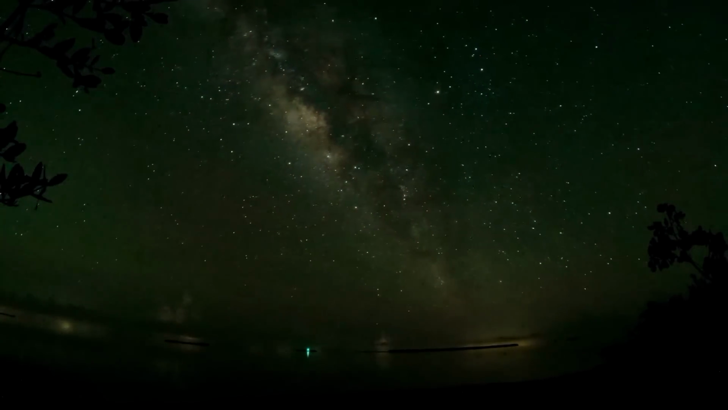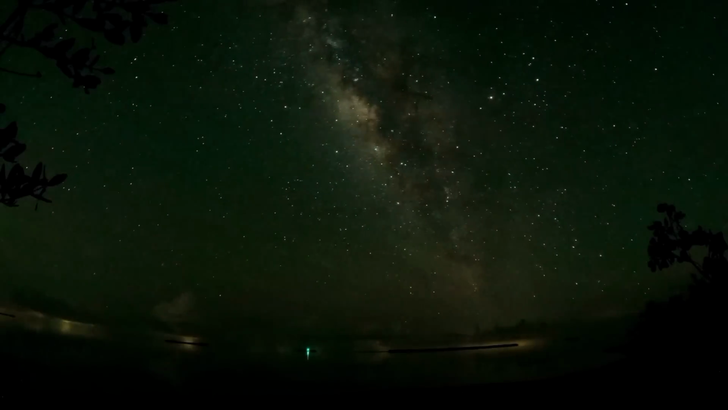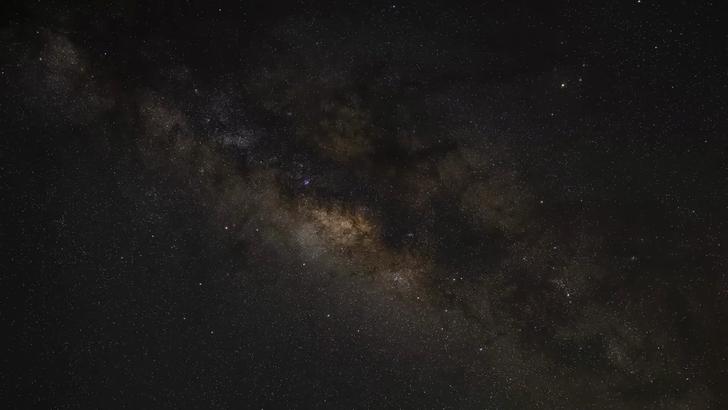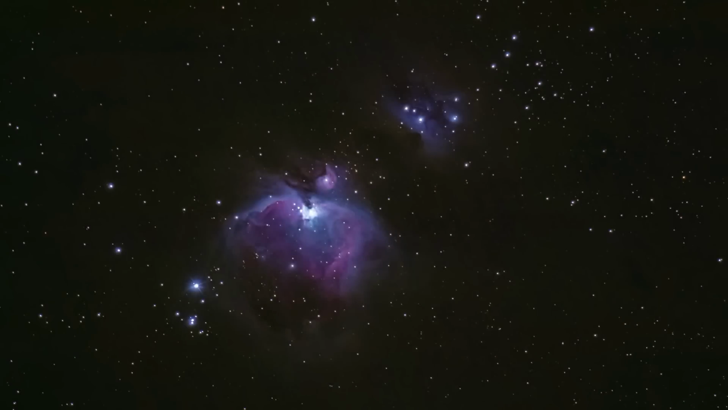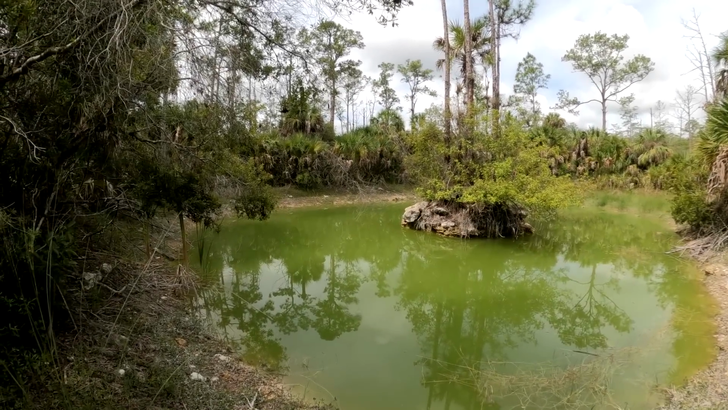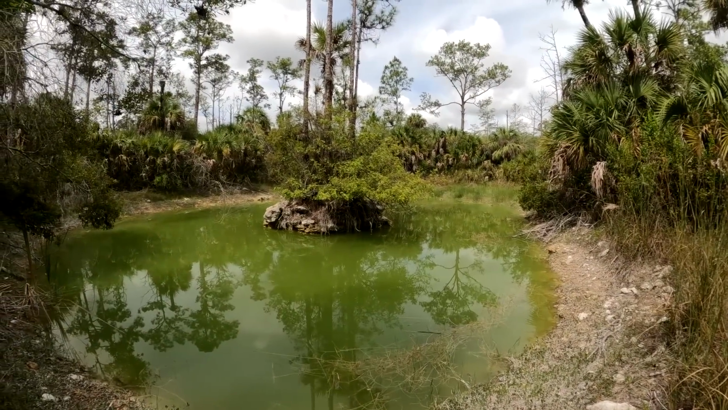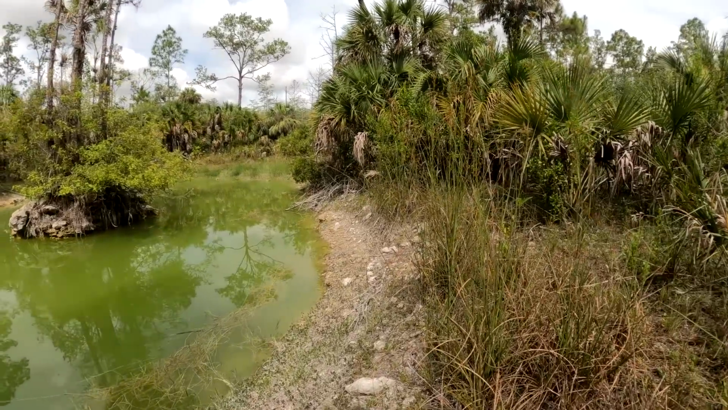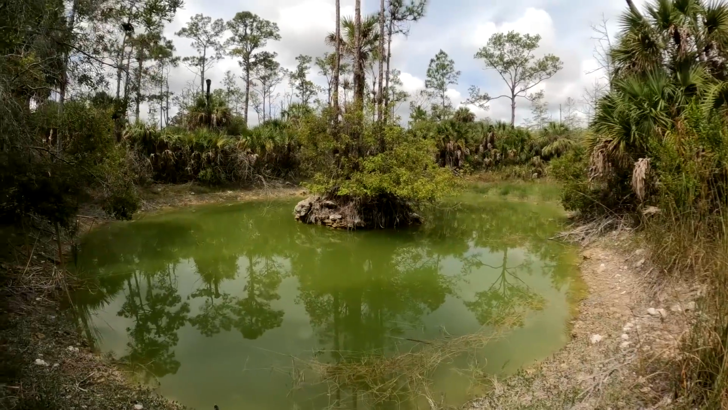There was no moon, no clouds, no wind. Couldn't ask for better conditions, and I really got some good Milky Way action, as well as the last shots that you could get of the Orion Nebula before it set in the west, pretty soon after sunset. So I did that in April, and then here we are in May. Ghost orchid peak time is June, July, and August, so I'm hoping after today's trip I'll be rejuvenated and wanting to come back down here again.